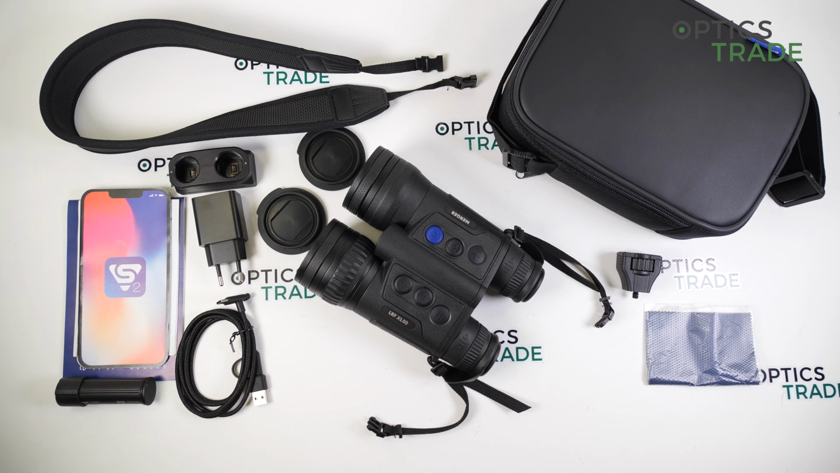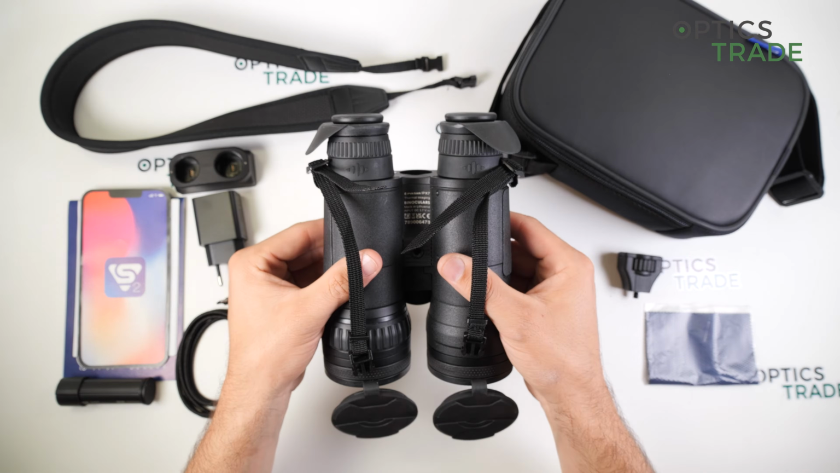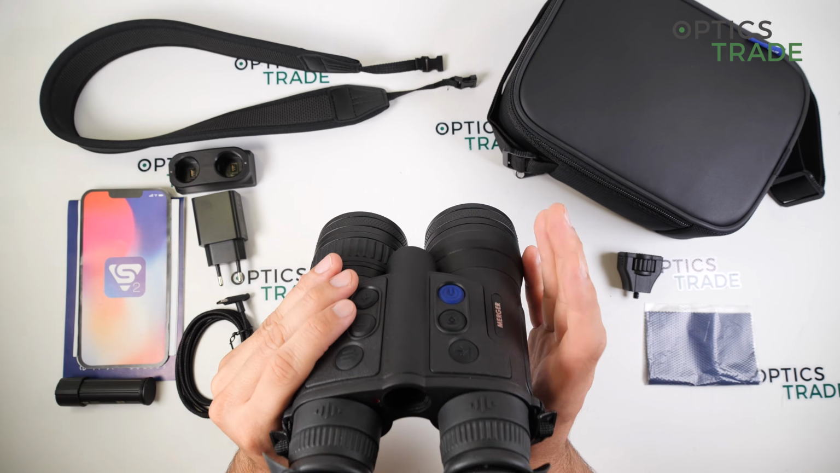Now for the summary. First of all, about the positives about the device. First of all, I like that the entire device is built like a normal binocular, so you can easily hold it and manipulate.